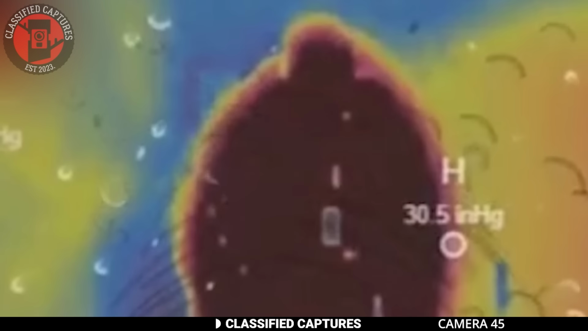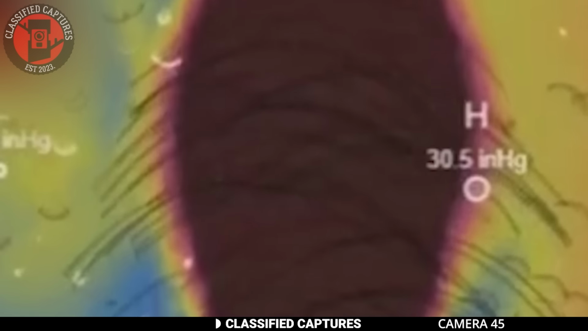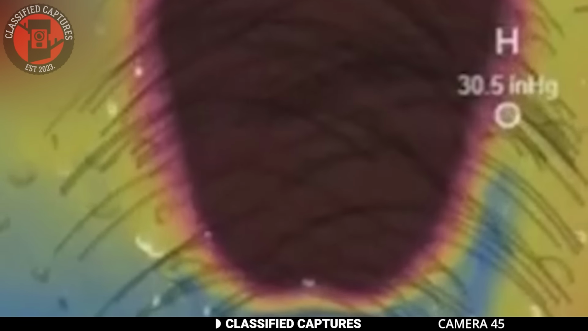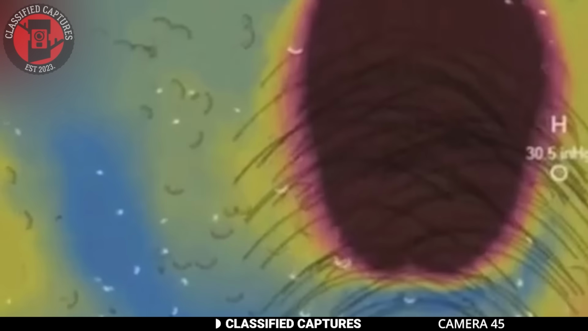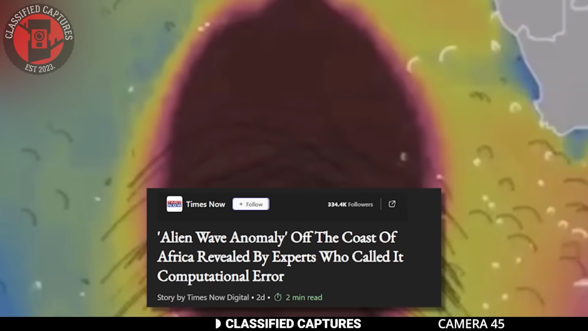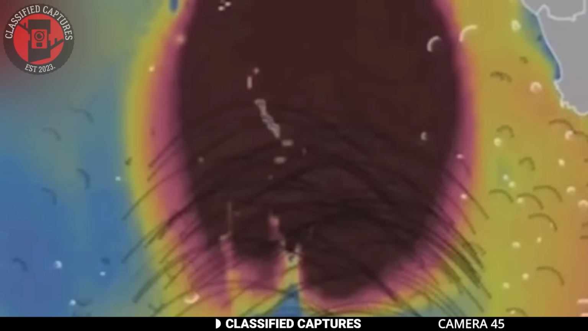The anomaly consisted of a cluster of waves that were over 80 feet high and spanned 2,000 miles, which is larger than the state of Texas. It appeared and lasted for around 24 hours before disappearing. This caught the attention of many people on social media platforms, including X, formerly Twitter, and YouTube.